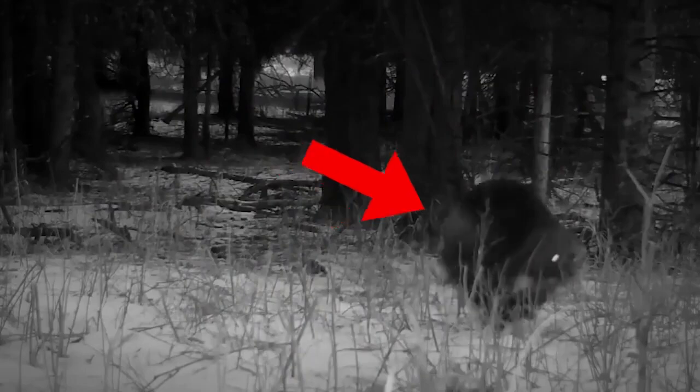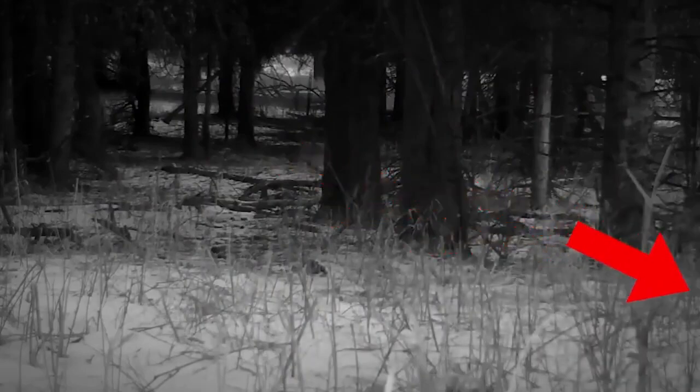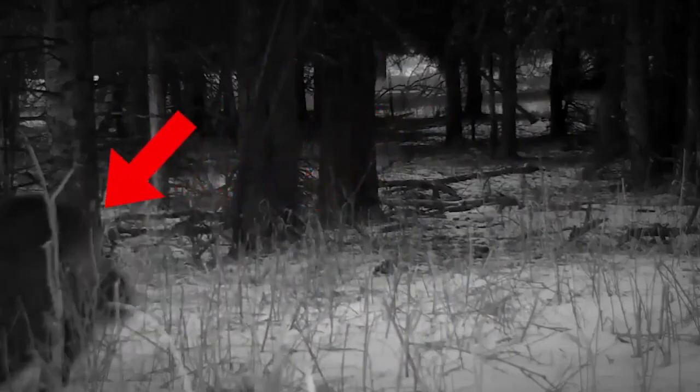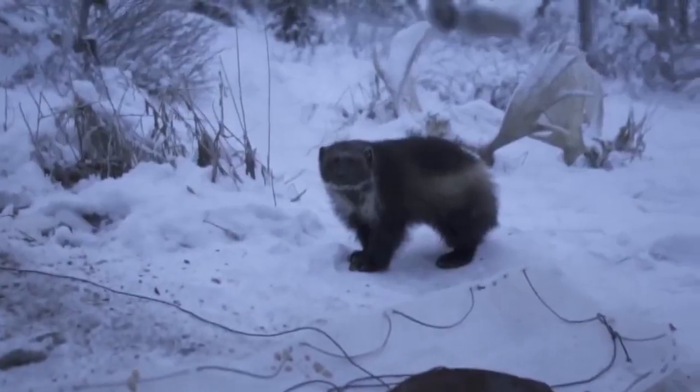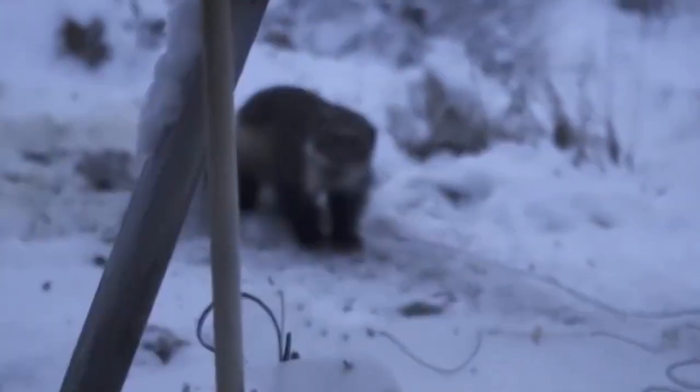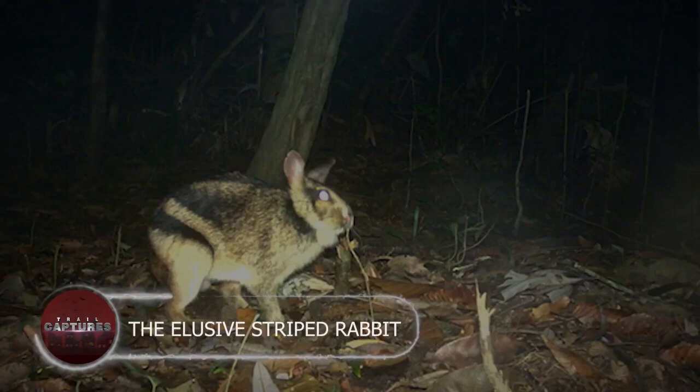Capturing a wolverine on a trail cam is like striking gold, and scientists treasure every moment to understand this enigmatic creature's elusive habits. They dwell in low densities and remain largely solitary, making their encounters scarce. Witnessing a wolverine on a trail cam is like peeking into the hidden realms of a mythical world, nature's best-kept secret.